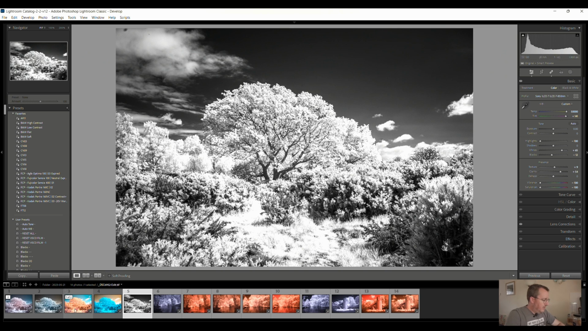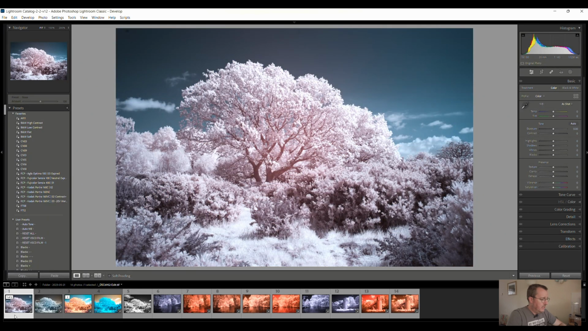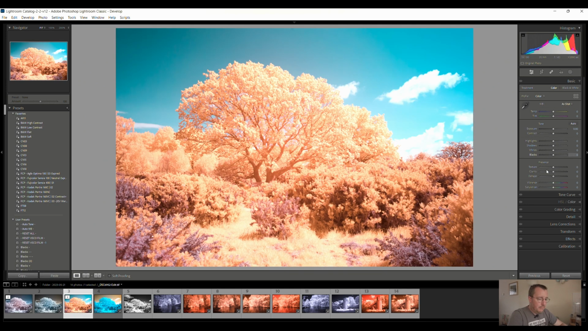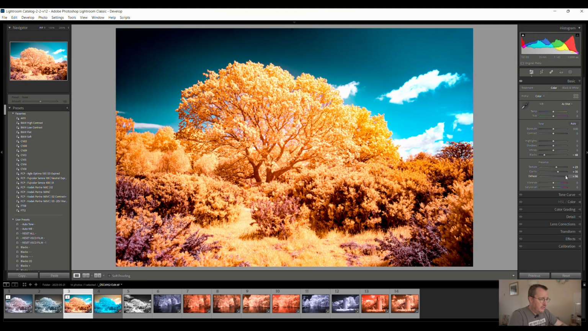But let's go back to the other ones here. So the main difference is the amount of colour that we get in the 590 compared to the 720. And as a starting point for your edits, obviously this one, if you're going to go wild with the colours, certainly has a lot more to offer. So again, we can do some quick cranking up of clarity and texture. We can even add a bit of dehaze if we wanted to make the sky a bit more dramatic.